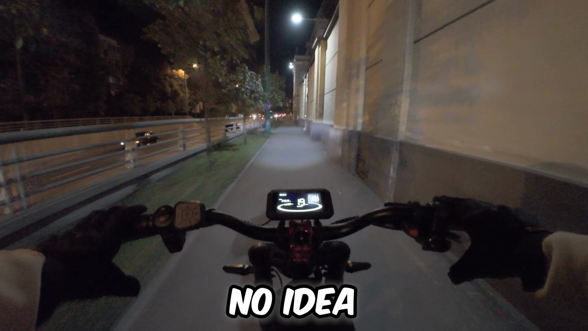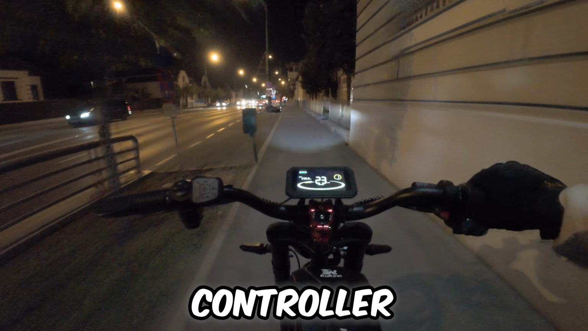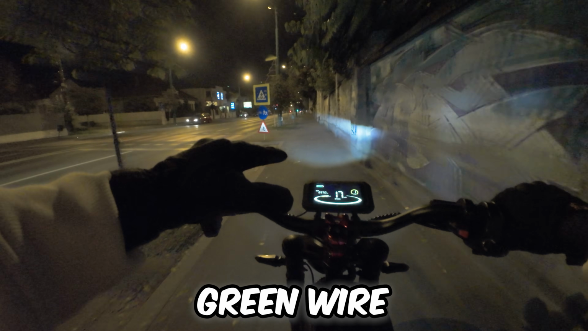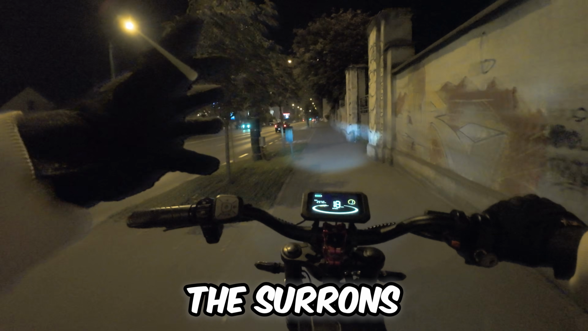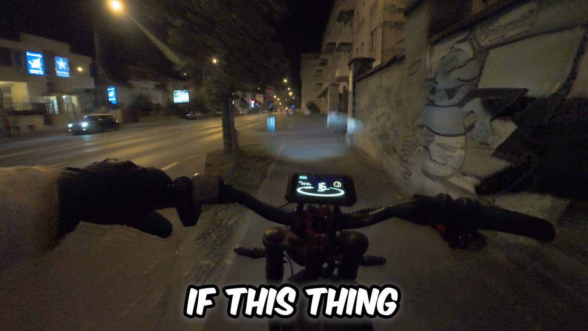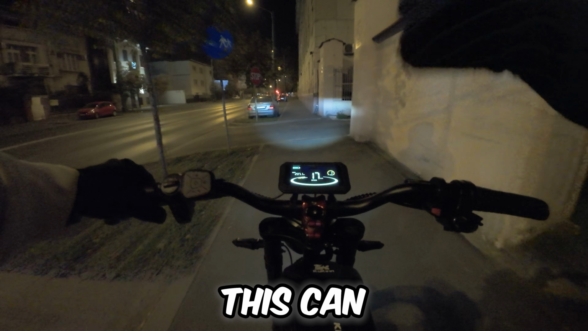I still have no idea if this bike can go faster than 52 kilometers an hour or 53. It has the controller under the seat, but there is a chance that this thing has a green wire that's waiting to be cut off. You know, the servos have it and if you cut it, it unlocks the power. But I don't know if this thing has anything like that. I should check it out because I can feel that this can go faster. It just cuts off at some point.